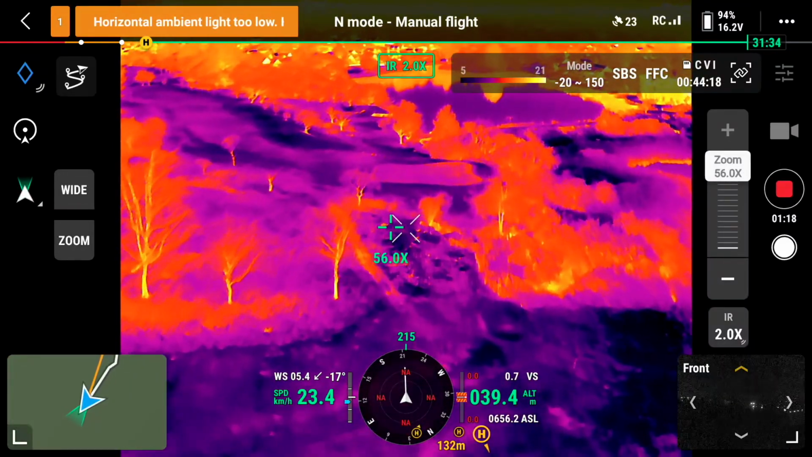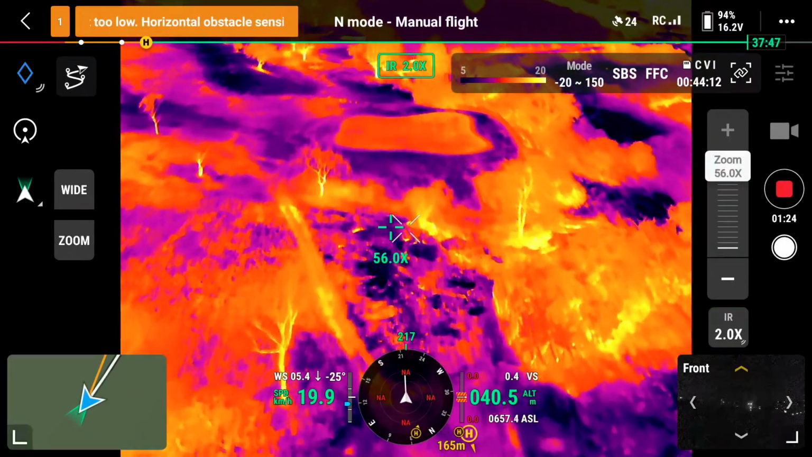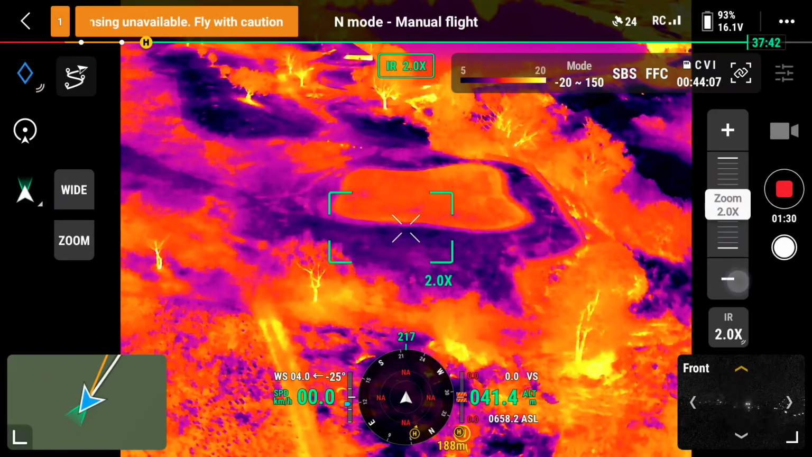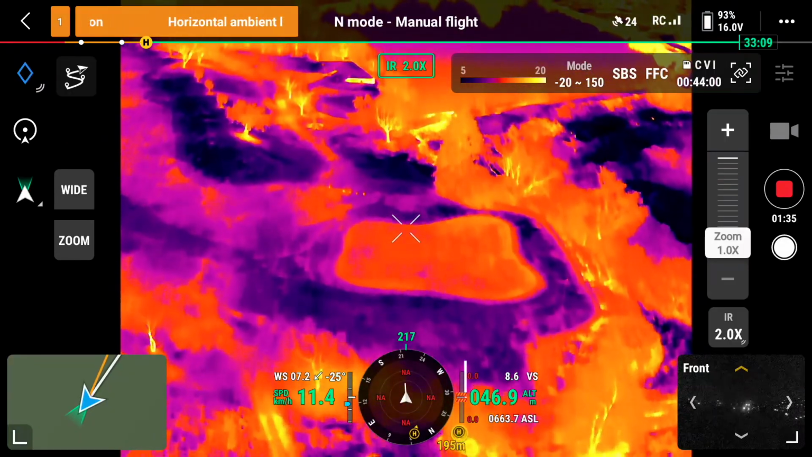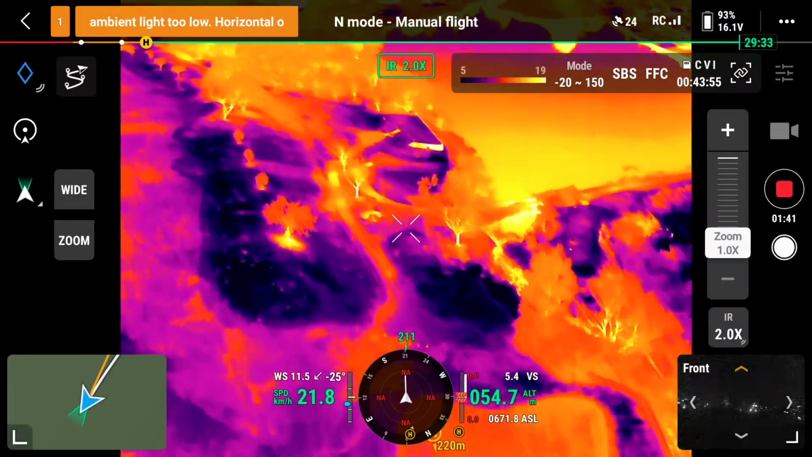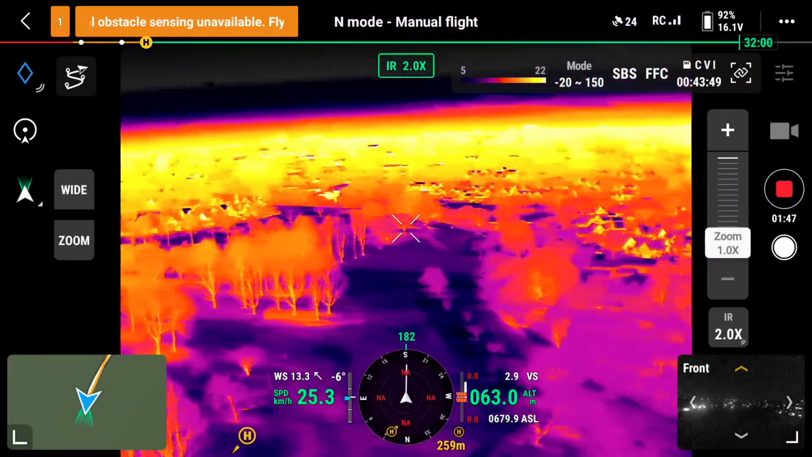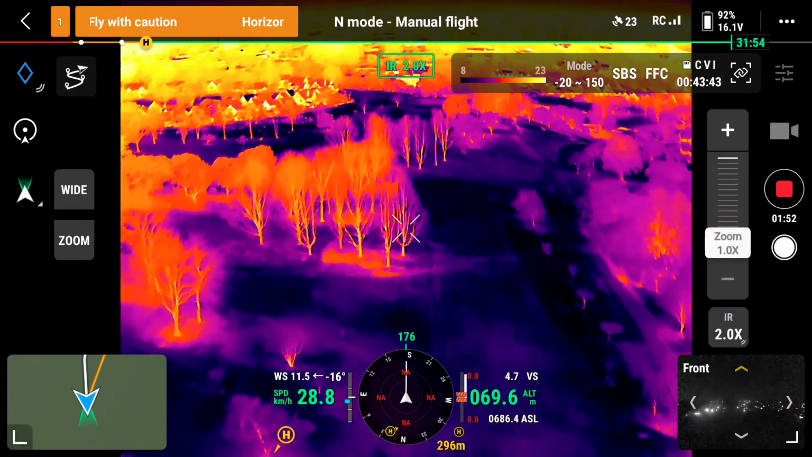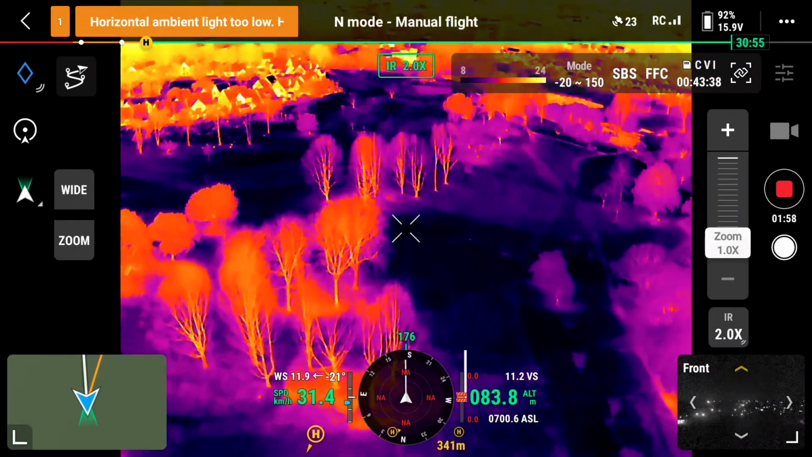And the idea again is just to try and show you how easy it is to use this machine. Like at the moment, I'm simply flying it over this area just to see if I can notice anything suspicious, anything different, any movement. And that's what most of us want to do when we buy these kind of machines. We just want to know, is it easy to use? Is it difficult to use? Can I find something quickly? Does it take long? So yeah, let's have a flight around and just see what we can see.